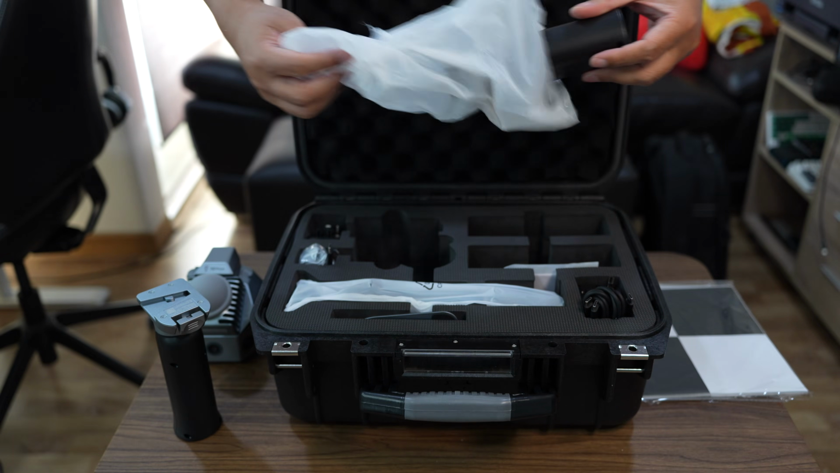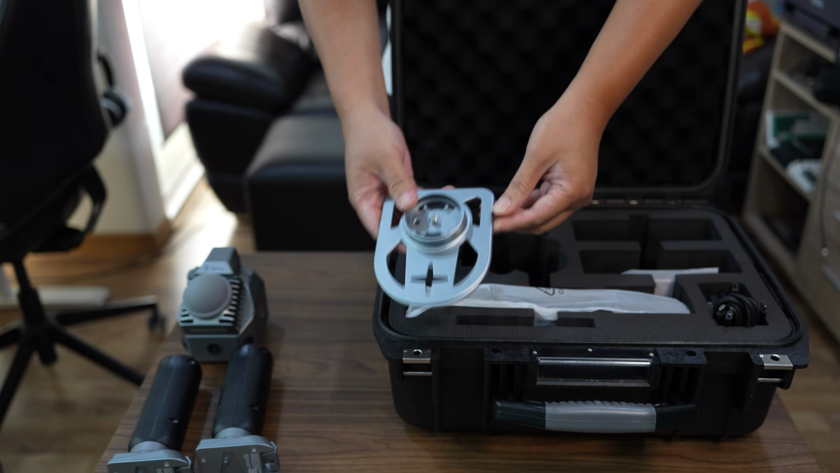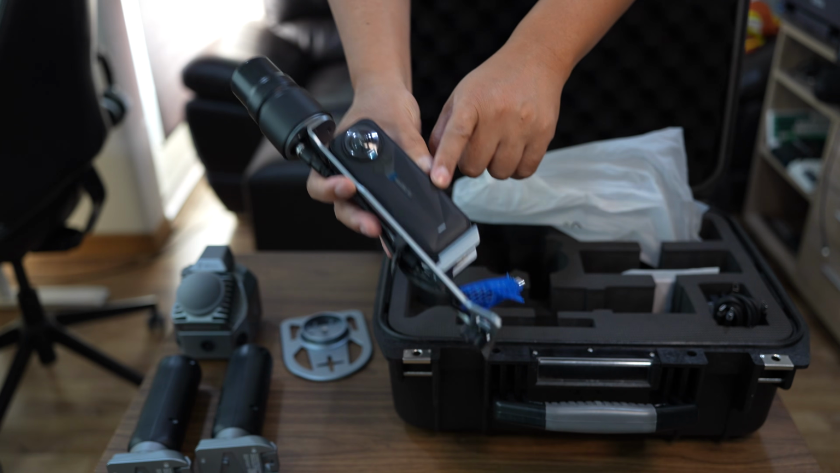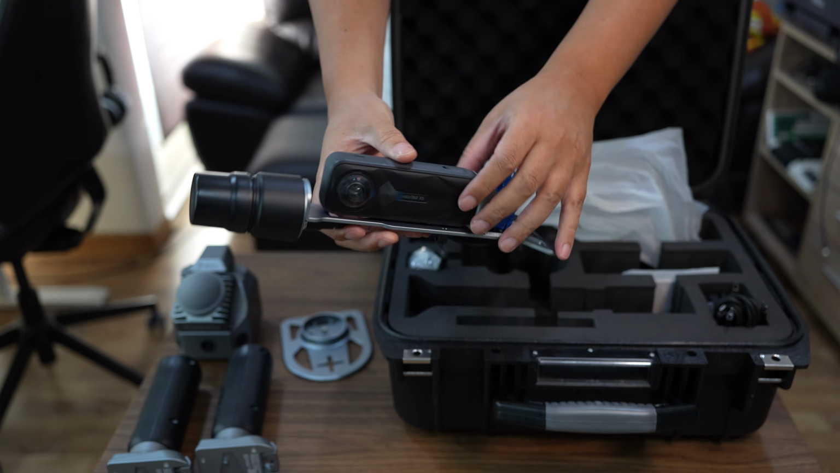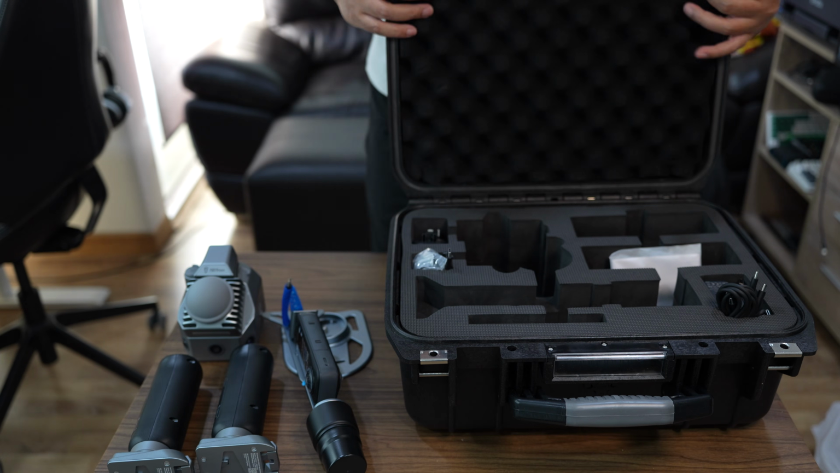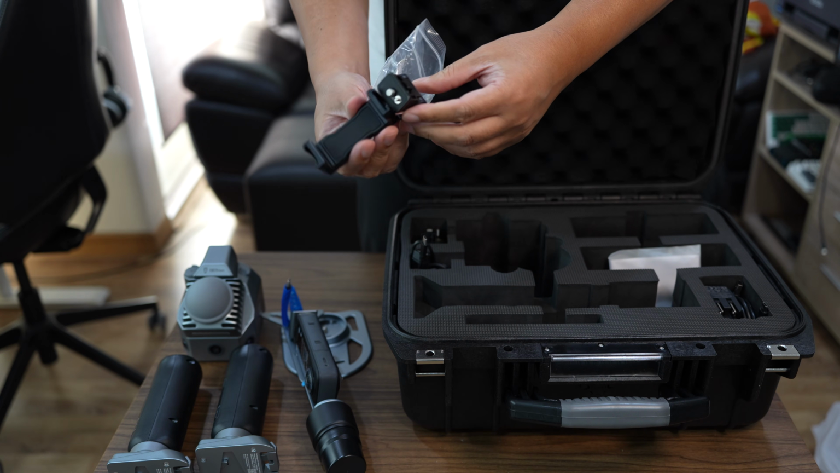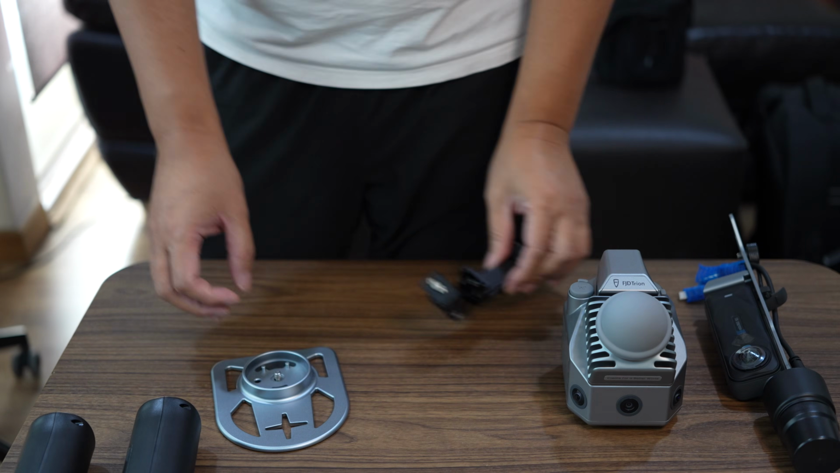Batteries, handle, 2 batteries, a base plate, RTK unit with the Insta360 X5 camera, and there is no user manual. Yeah, this would be a phone holder. Okay, let's put it together.